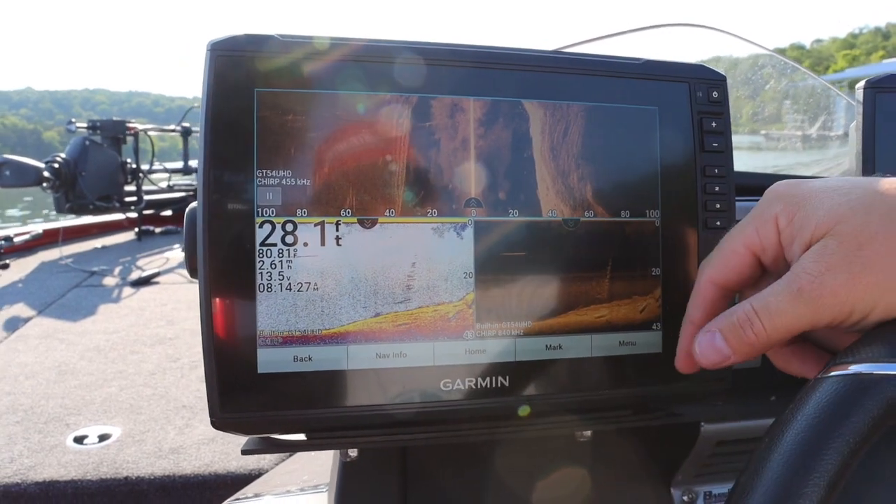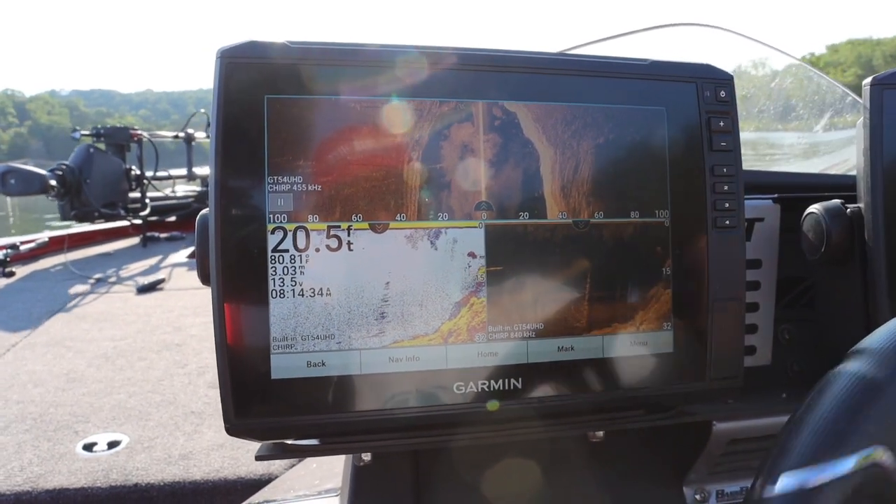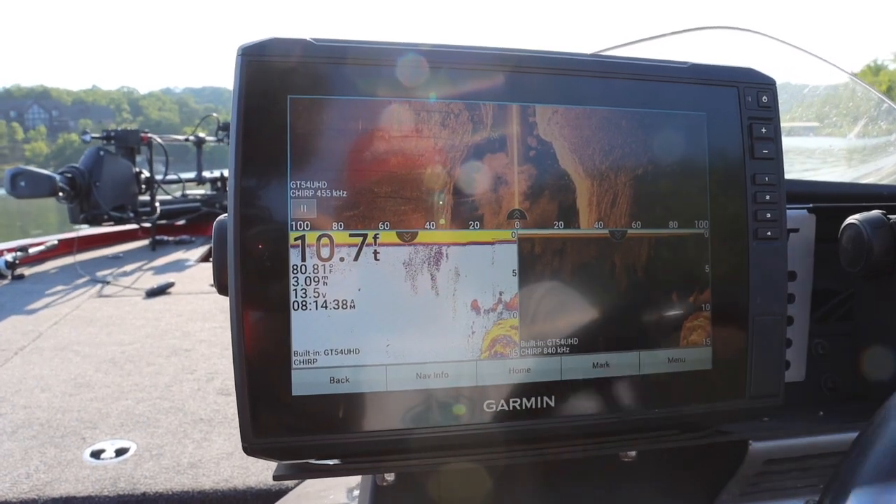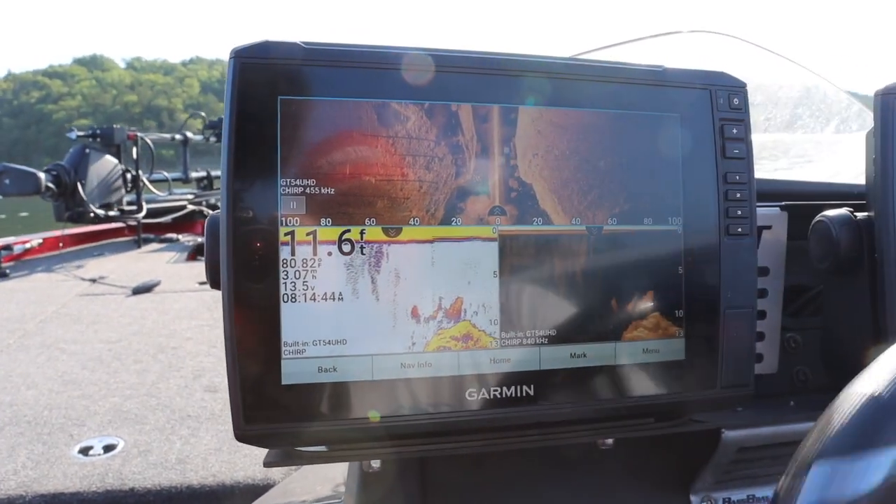So you can see out here on the edge of this thing, we've got a bunch of standing timber. A lot of them fish like to sit around that stuff in the wintertime, even during the other times they move in at that when it's time for them to get ready to feed. So you can see we got a pretty quick jump up there. We've got a little bit of bait sitting out here on the main part of this point. So you can see here on the side scan, we've got a lot of it over.